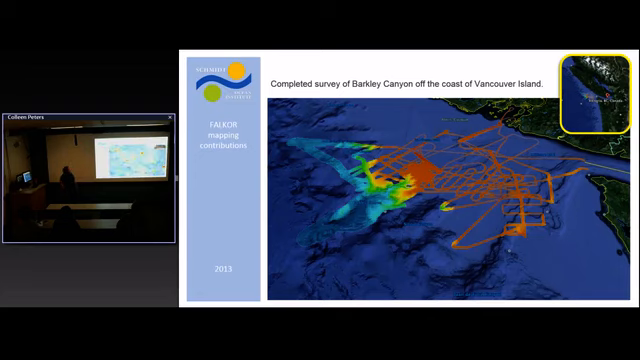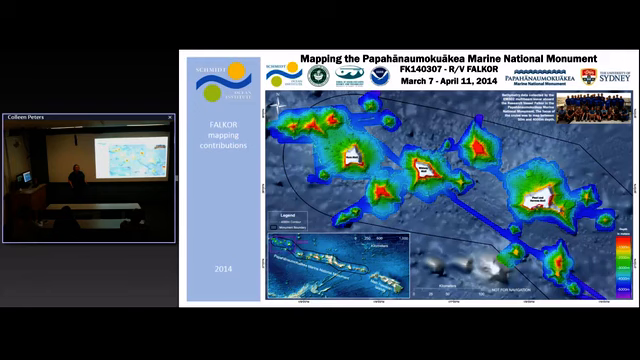The biggest contribution as far as just size of survey that we've done so far has been in the Papahānaumokuākea Marine National Monument. Say that again? Papahānaumokuākea. Practiced it for like weeks before that cruise. And so this is a really significant cruise, because it was 2 36-day legs mapping only. So we covered an awful lot of ground.